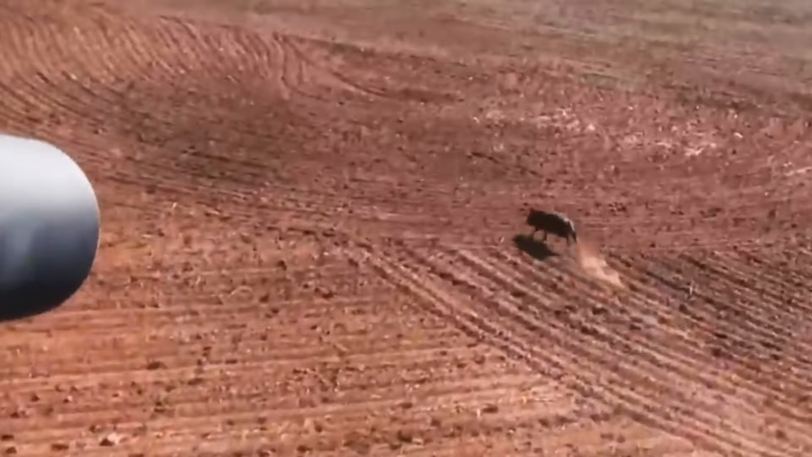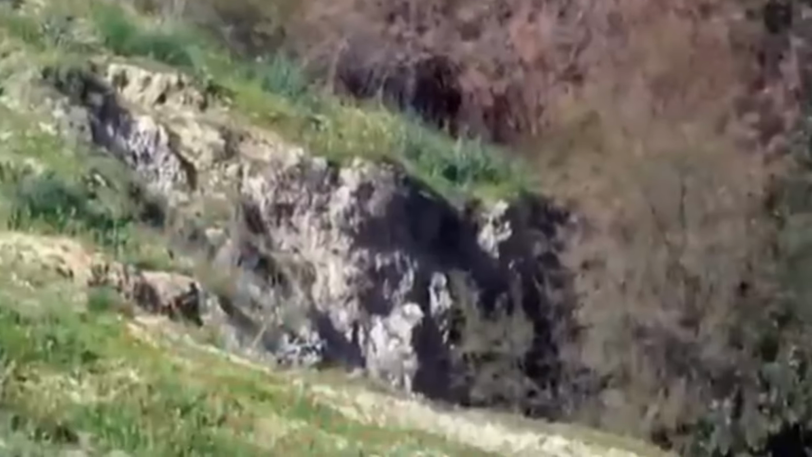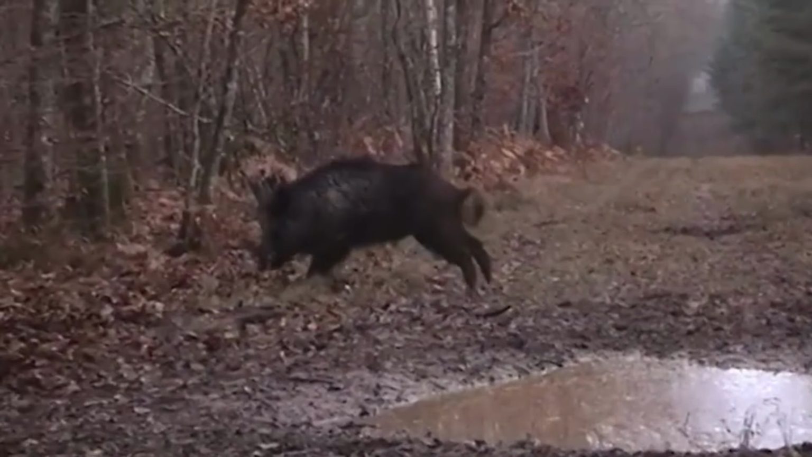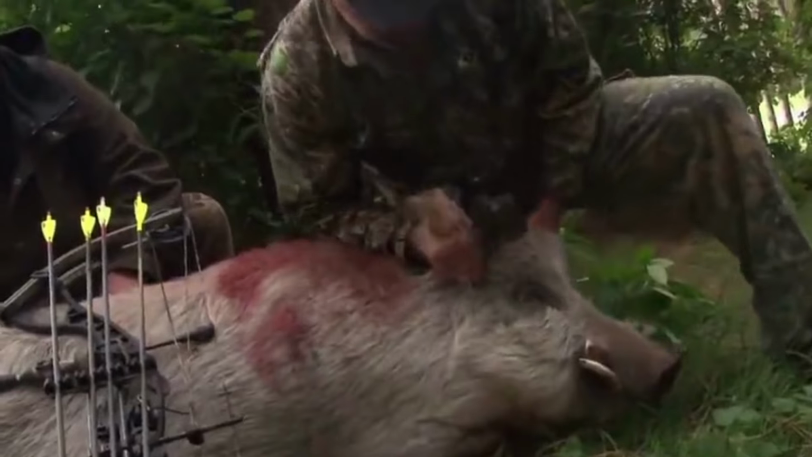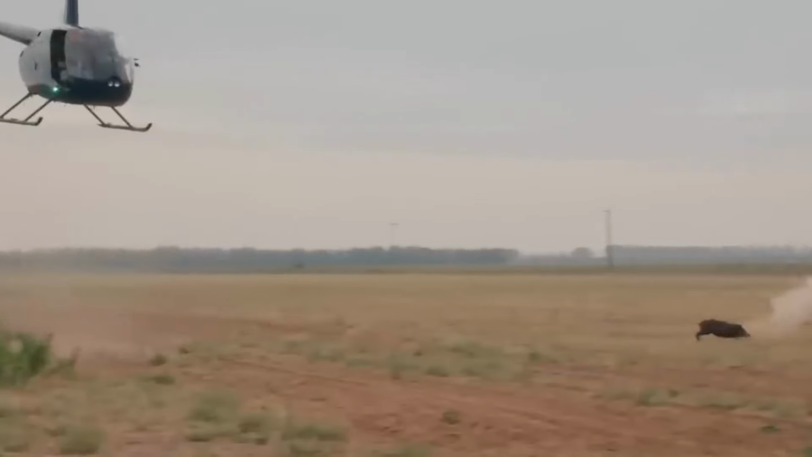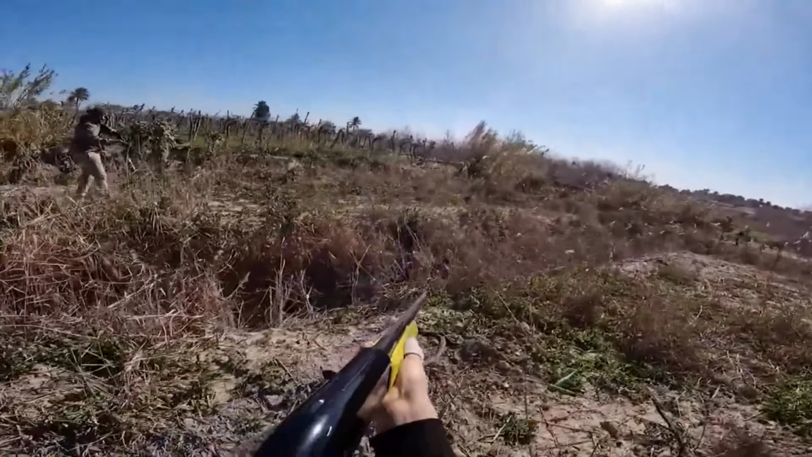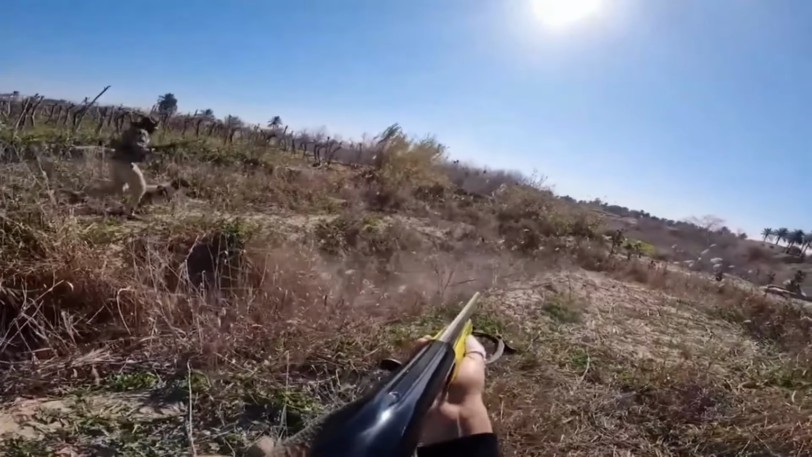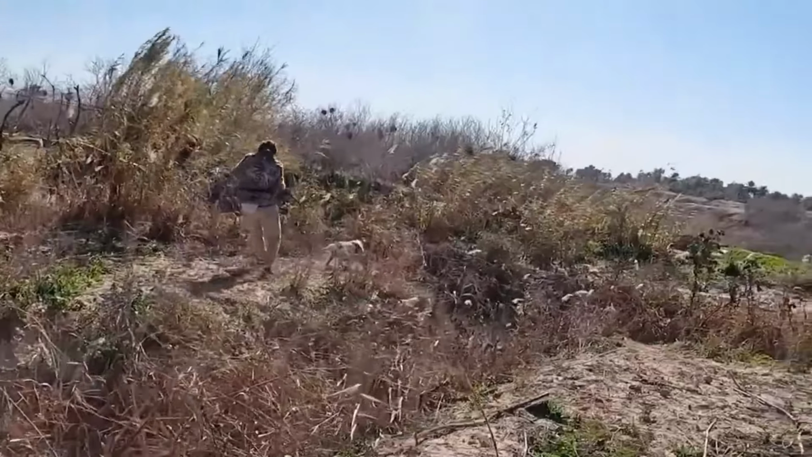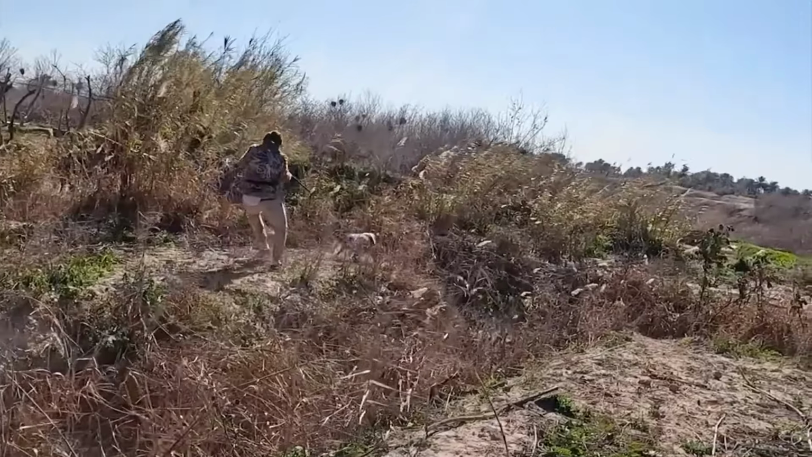These efforts are not without risk. Every outing into the darkness carries the chance of a dangerous confrontation. Yet doing nothing is not an option. A single herd can destroy months of labor in hours, wiping out a family's income and leaving them scrambling to recover. Sarah, a third-generation farmer, describes the sinking feeling of waking to find her soybean fields torn apart, the once neat rows reduced to a muddy wasteland. For her, it's not just about the money. It's about preserving a legacy built on decades of hard work.